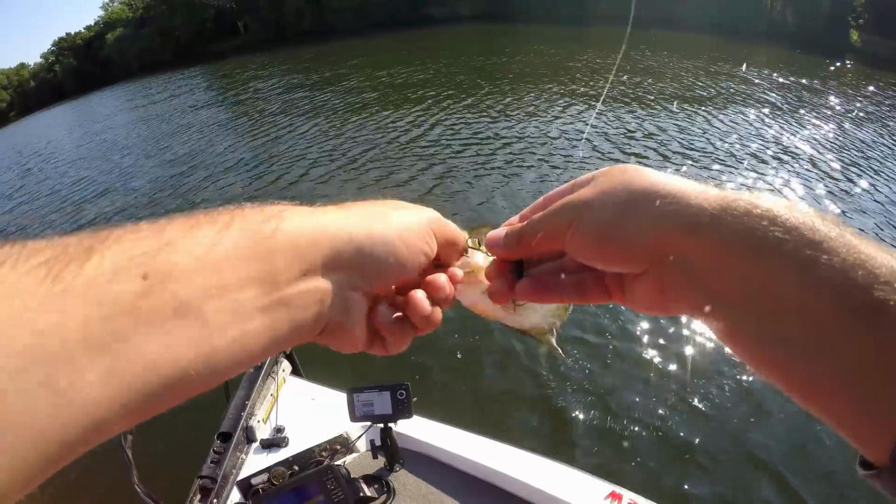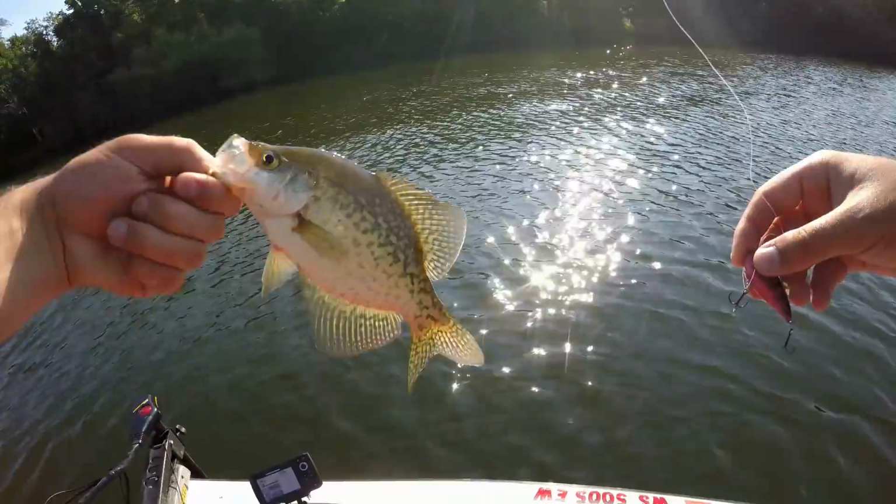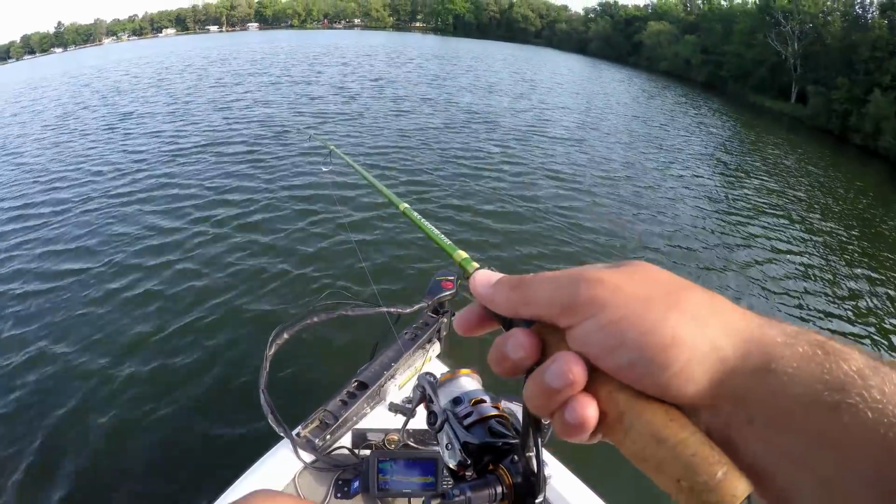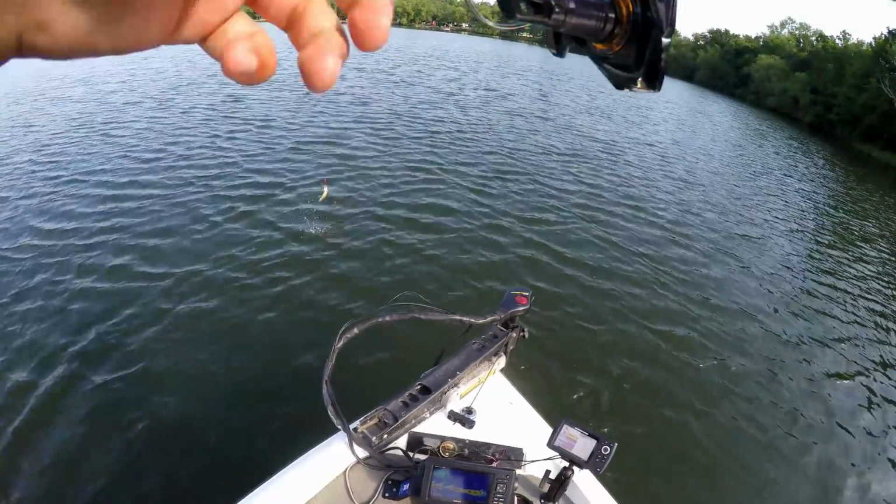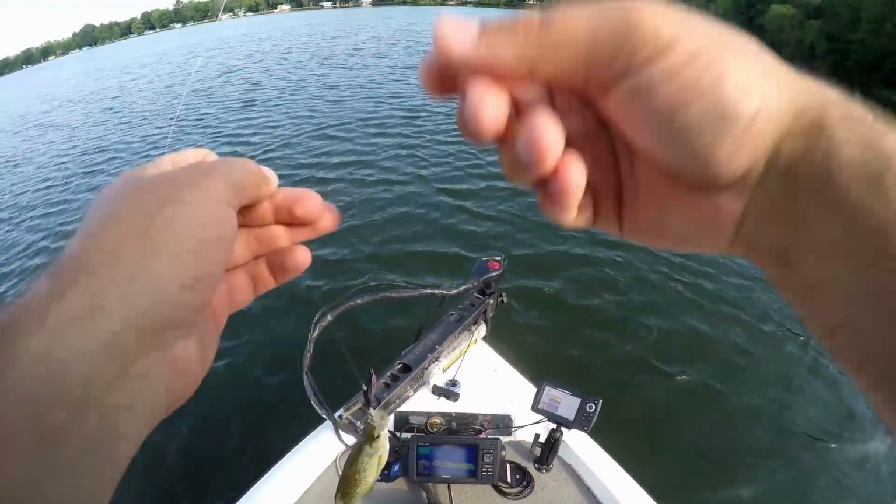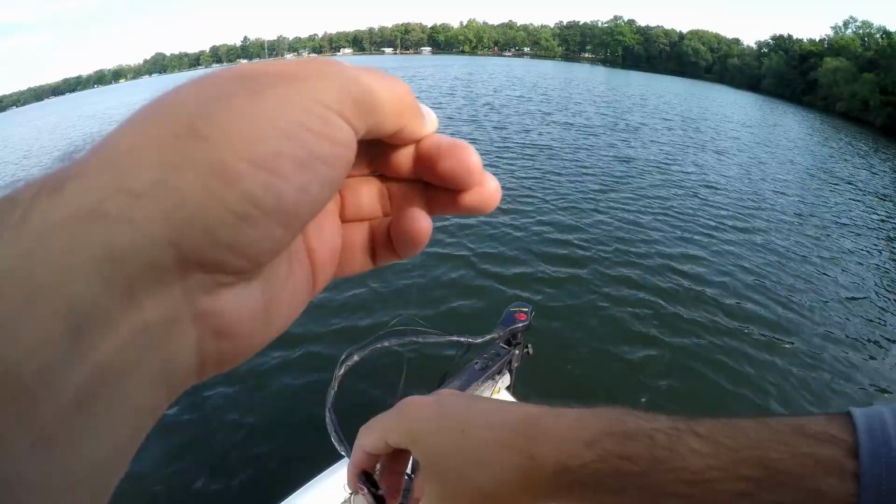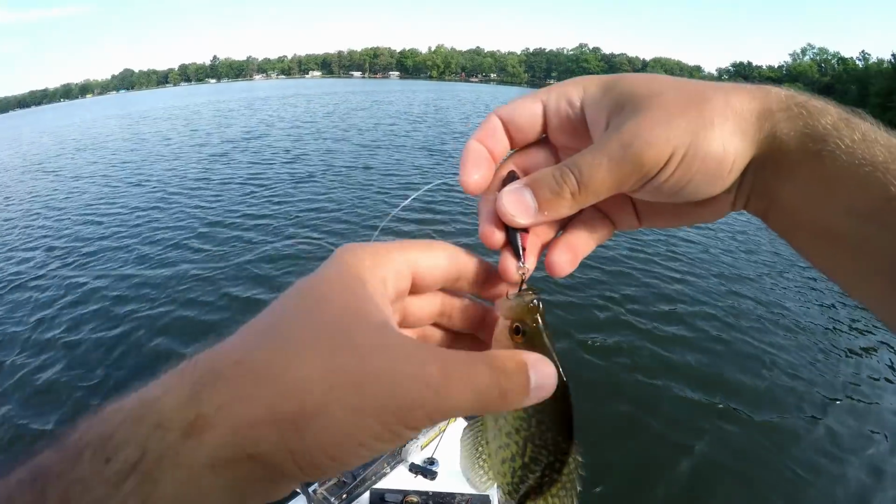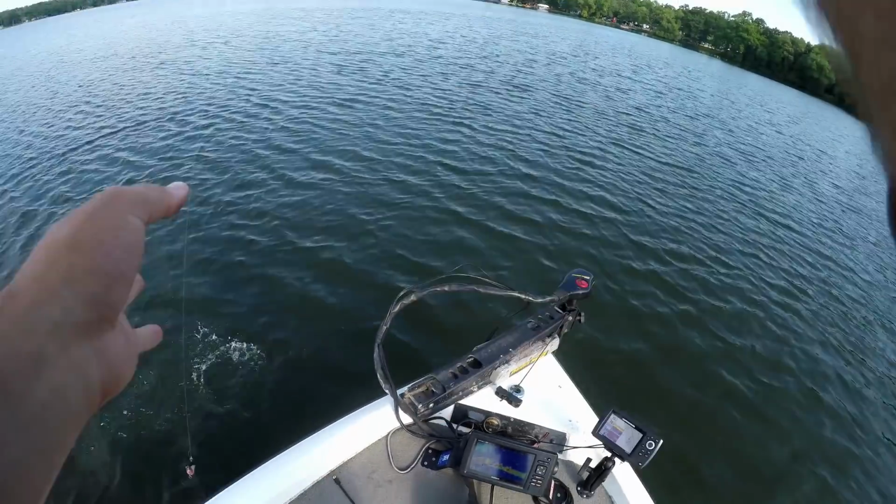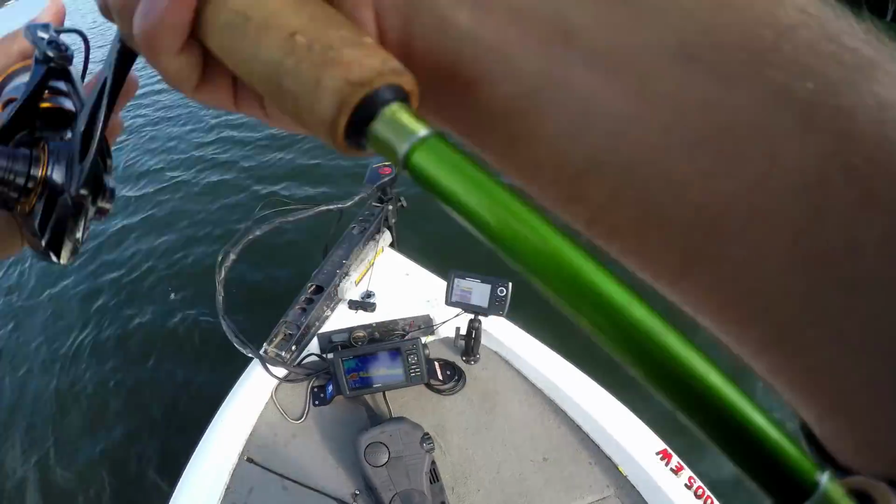They are down there today. There's a fish. Man, these are not the right size. I don't know how I go from catching a 12-inch fish to catching a 5.5-inch fish. That doesn't make any sense.